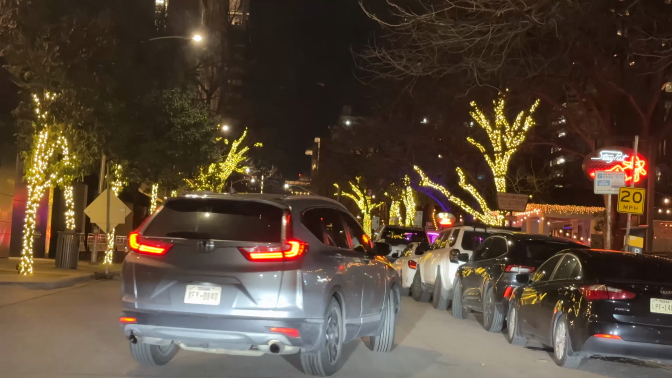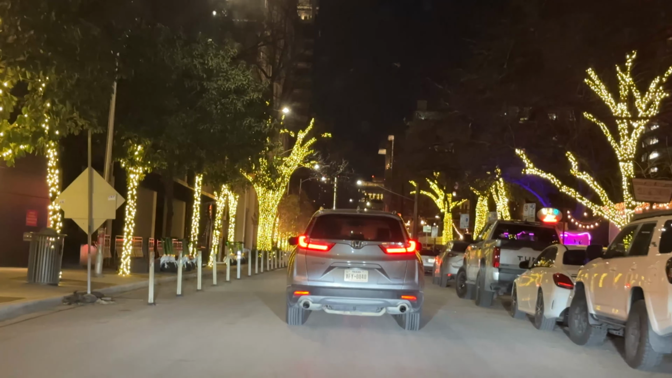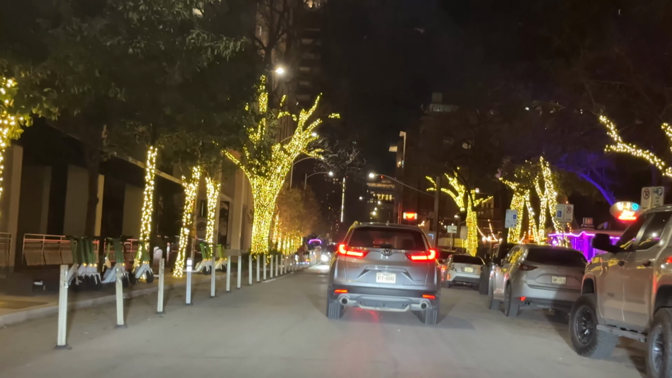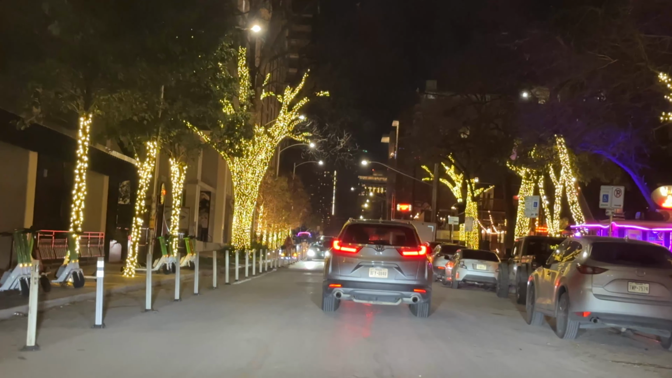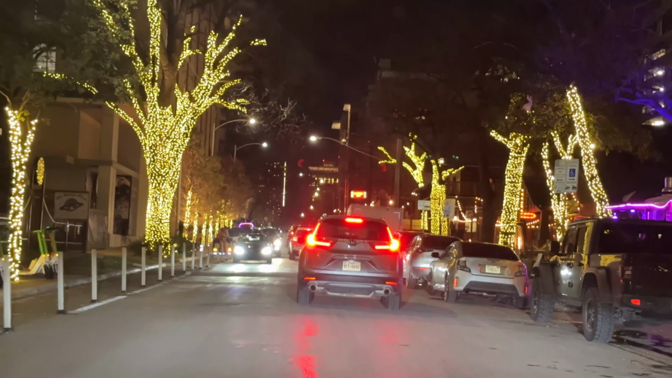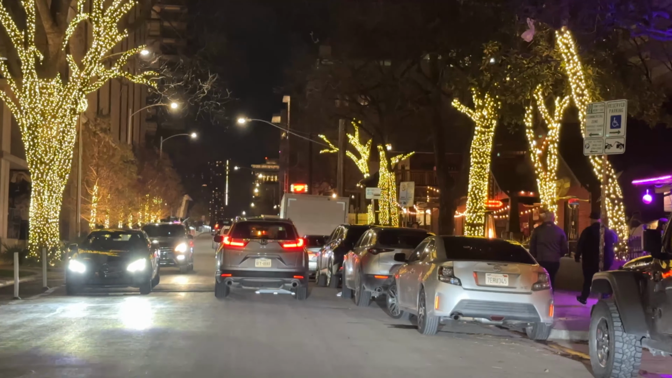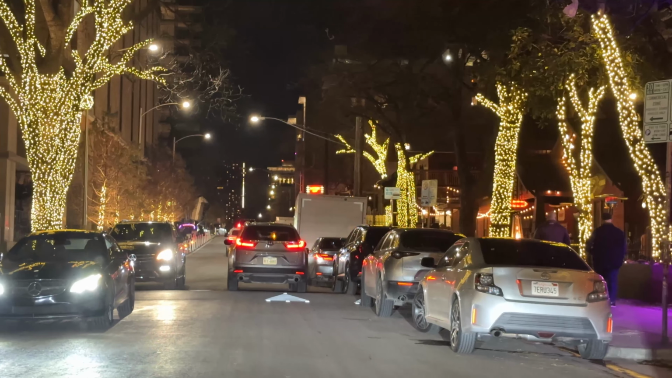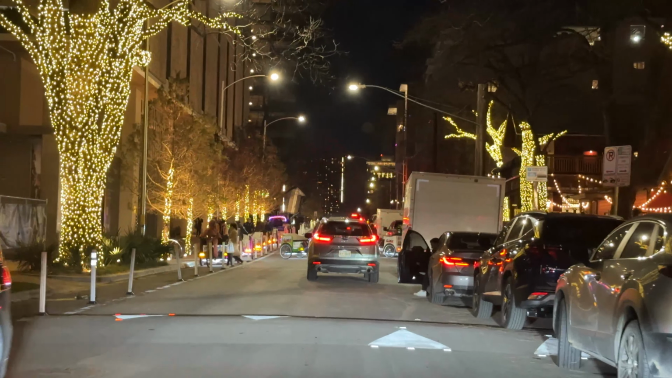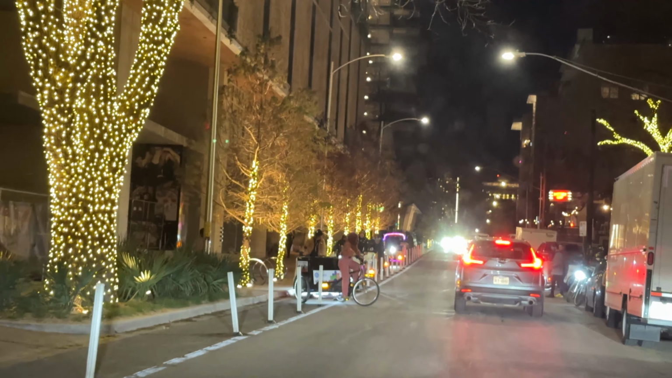Last night, yesterday, January 27, 2026, I decided to drive downtown. I went downtown, maybe around 6 or 7 p.m. I wanted just to see how downtown was after the ice storm that forced people to be inside their house for, I think, 2 days.